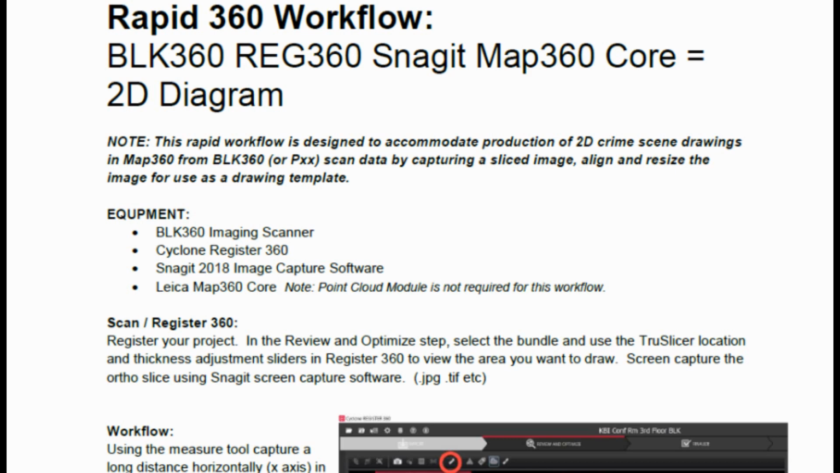It says Cyclone Register 360. Know that if you have regular Cyclone and survey, all you do is a cut plane and do your capture there for your click slice. That's totally capable of being done in regular Cyclone as well. Snagit needed if you want to invert or take out the colors. And then Leica core product.